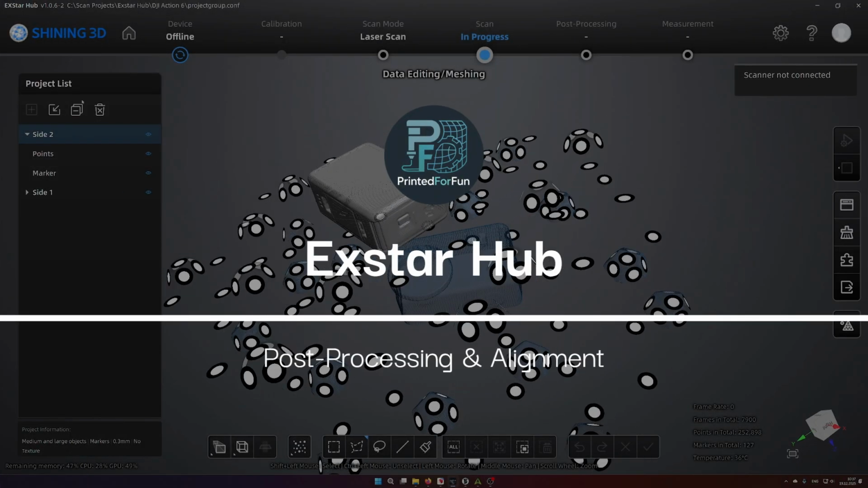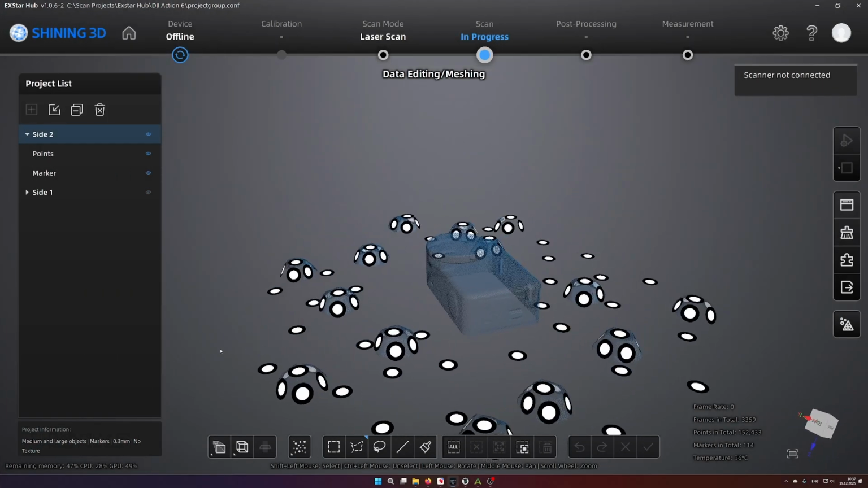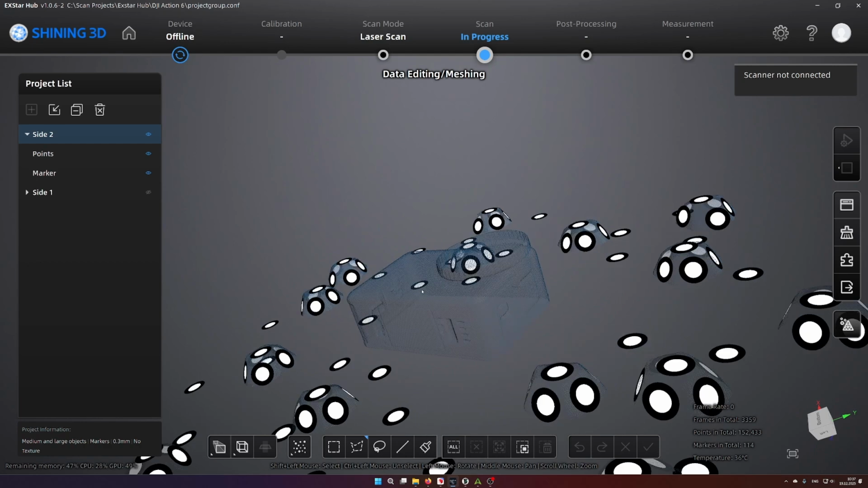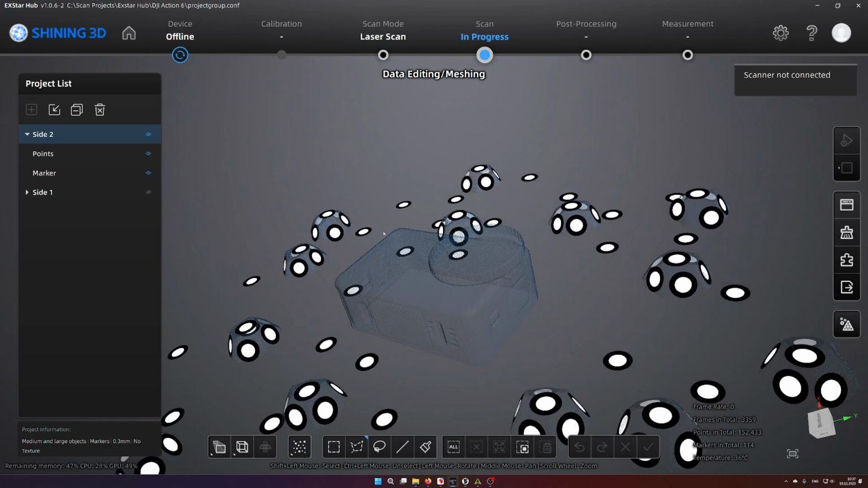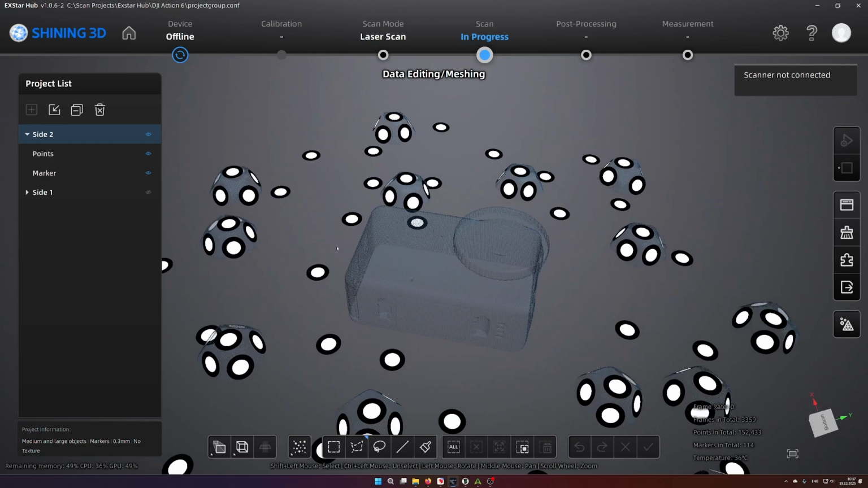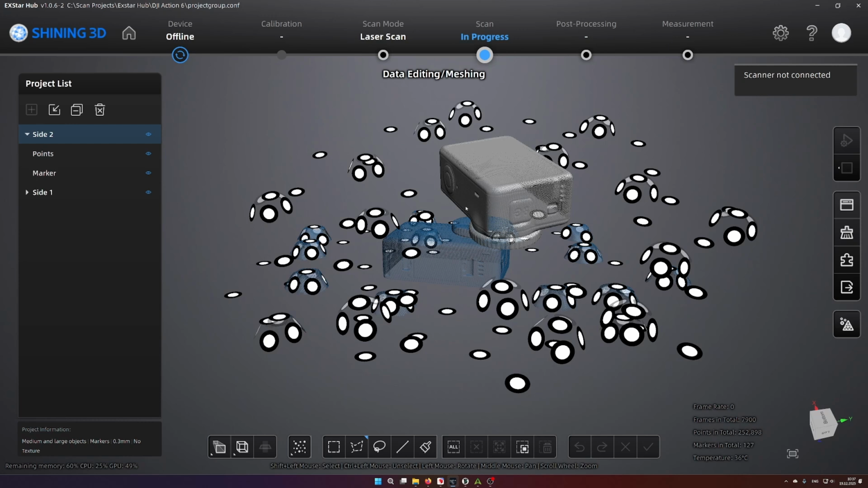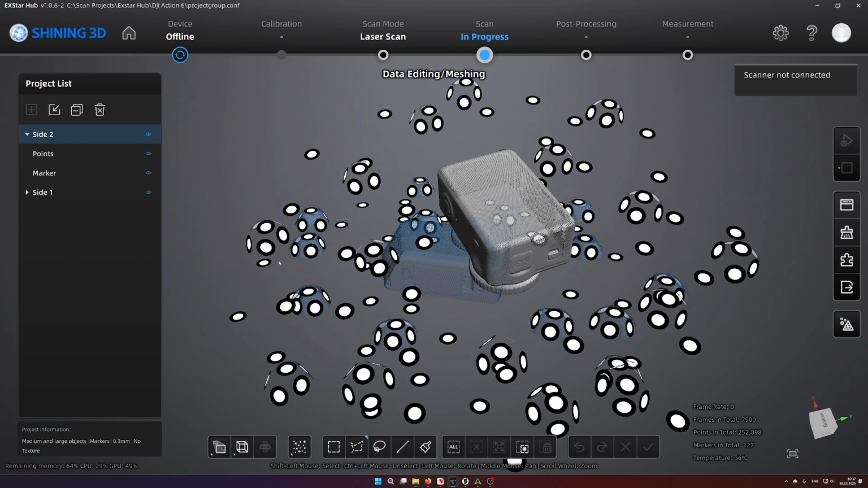I have 3D scanned my new camera. It's a DJI Action 6, and sadly it didn't come with a protective cage as the earlier versions. So I just scanned it and will create a cage from it. In this video I will mainly focus on the post-processing steps within Exstar Hub to show you how the alignment is working and some other very useful tools.